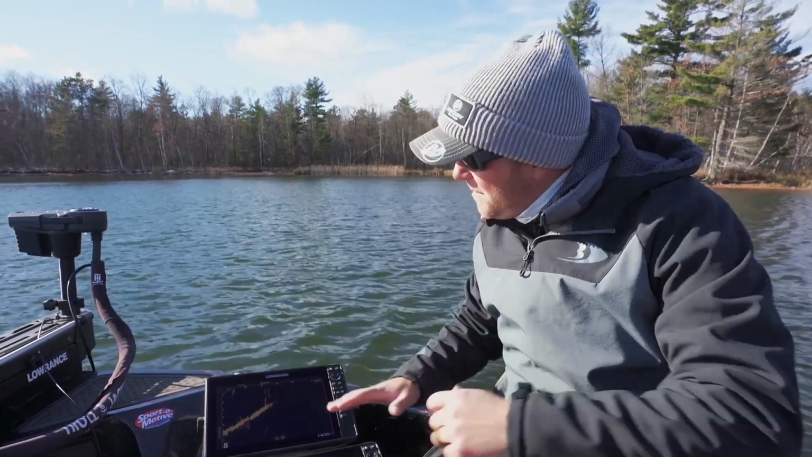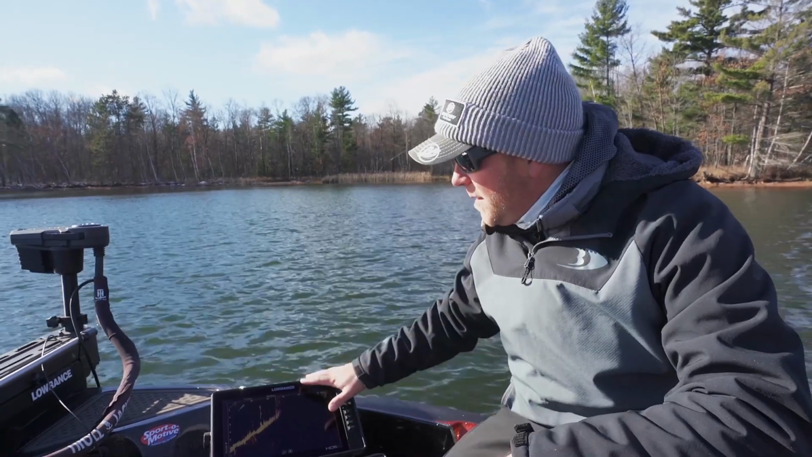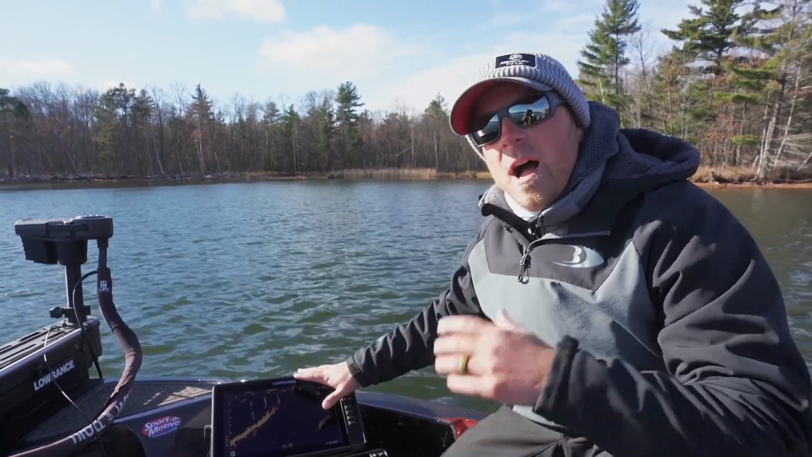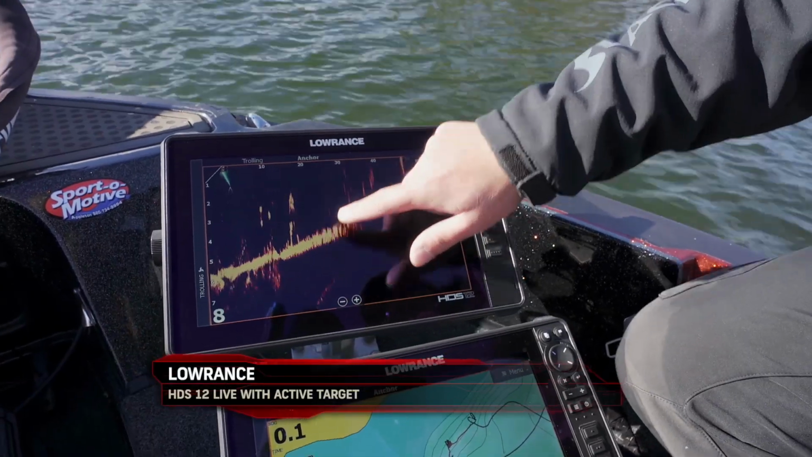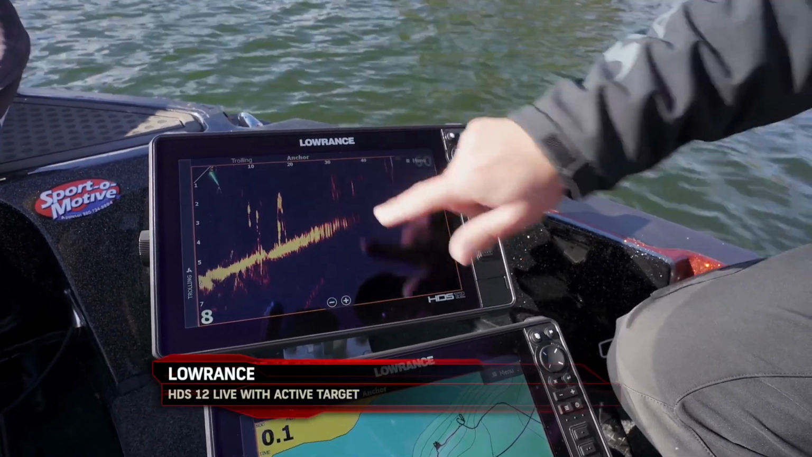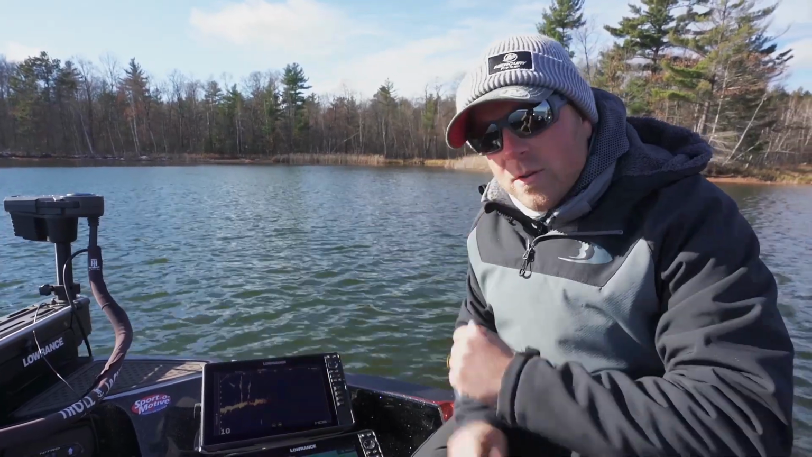So we see some fish with the active target, but more so what we're using active target for is to make sure we're staying outside the thick weed edges. And you can actually see plain as day, and the boat's swinging a little bit, so it's going to move, but there's weeds 10 to 20 feet out in front of the boat. And you can see those plain as day.